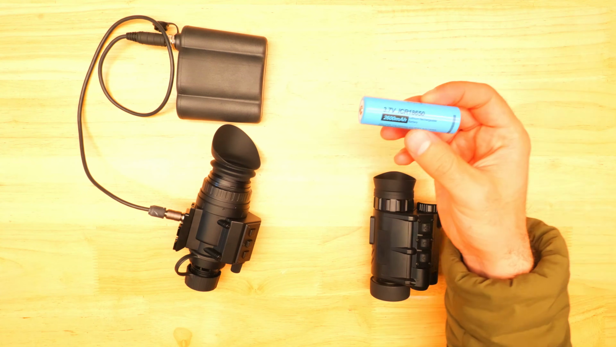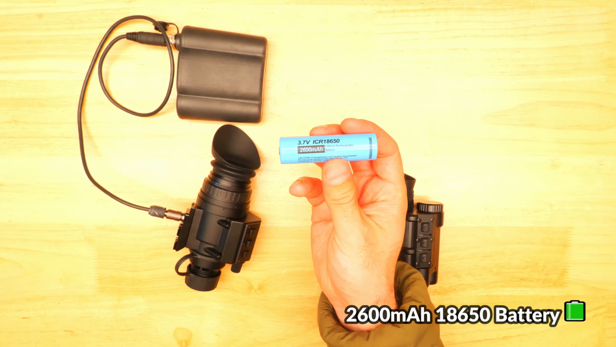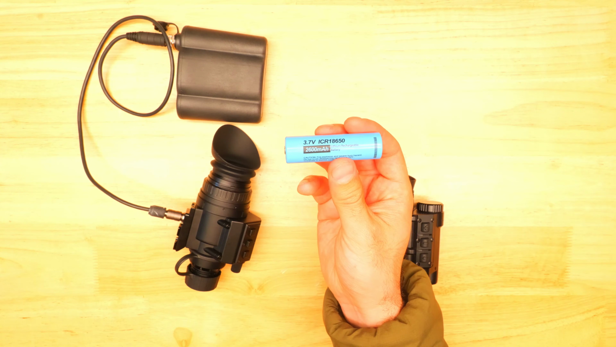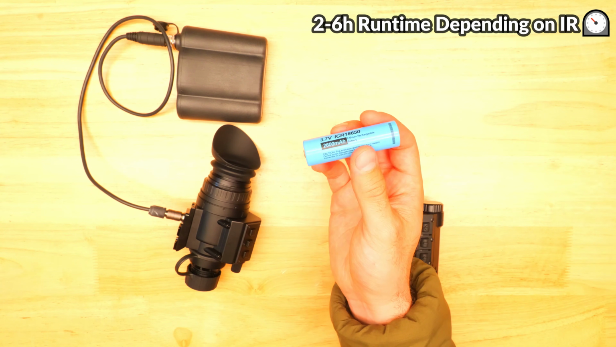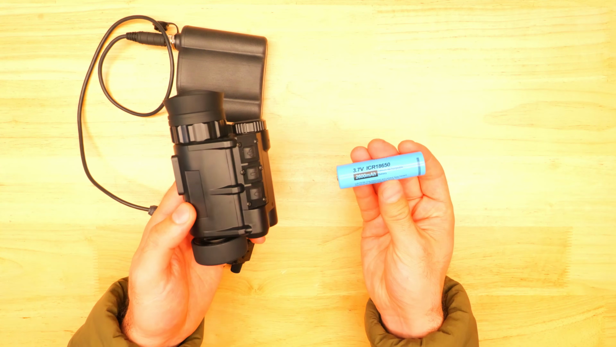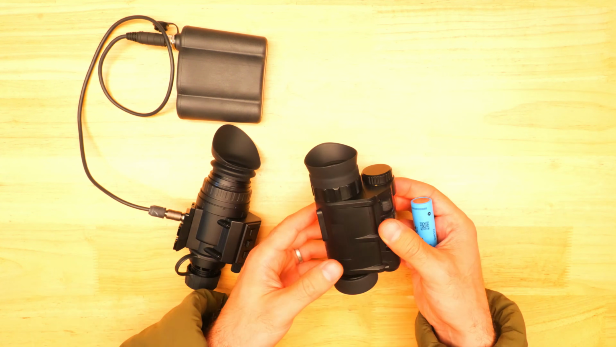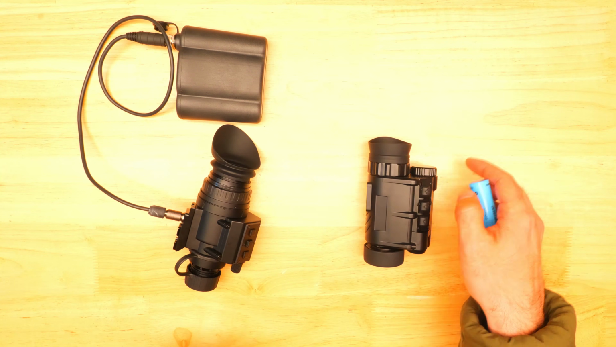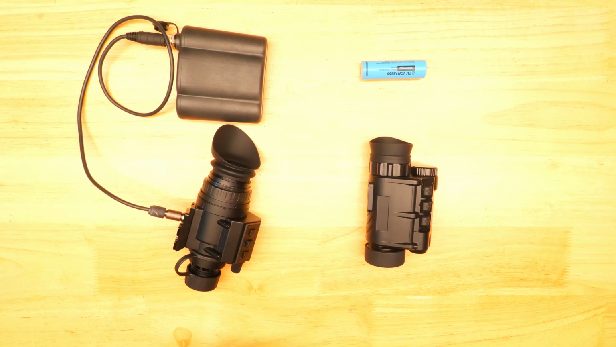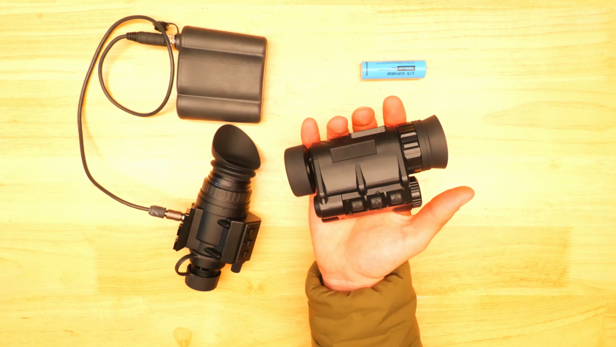The NVG30 runs off a single 18650 battery, and these are really easy to swap in and out on the go as needed. Runtimes on the included 2600 mAh battery are typically in the 5 to 6 hour range with IR lighting turned off, but you can extend this with higher capacity batteries, keeping additional 18650s in your kit or connecting an external power bank to the NVG30's USB-C port. Since there are no external power sources required to use the NVG30, it is much easier to be incorporated into your kit and to be used as a handheld monocular.